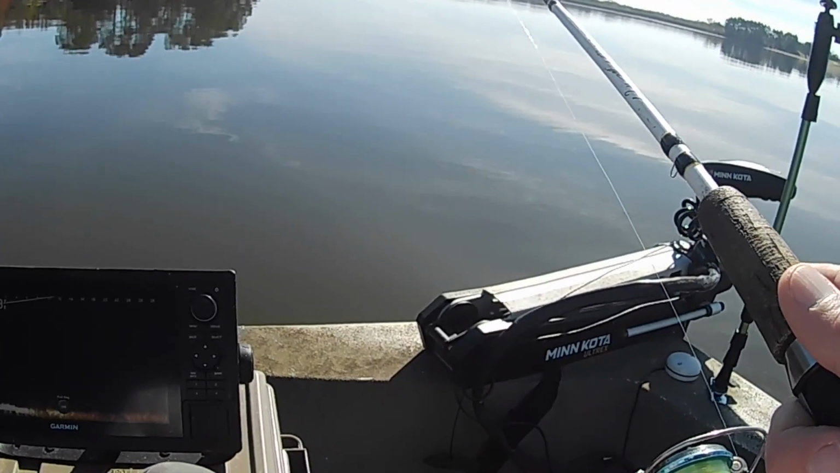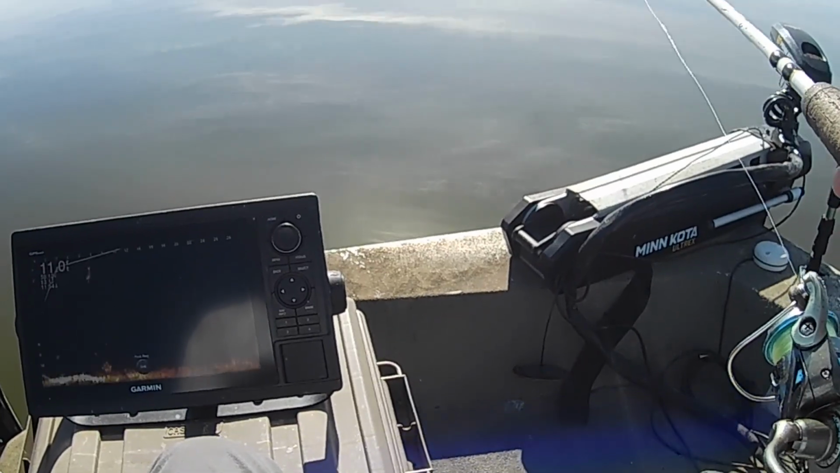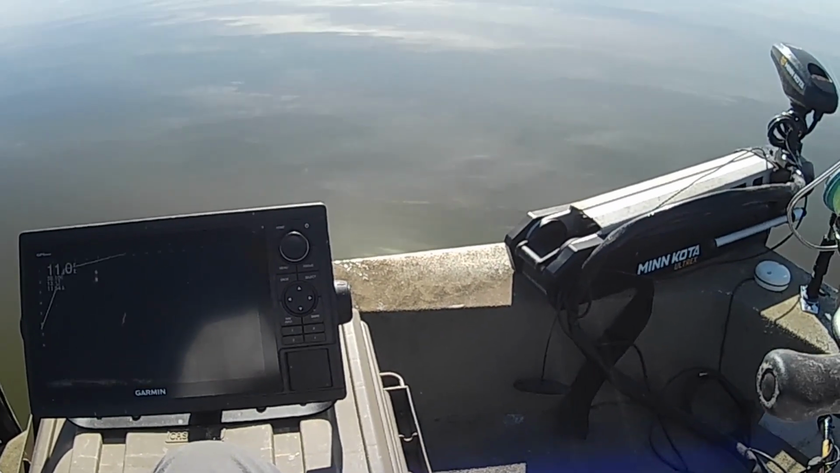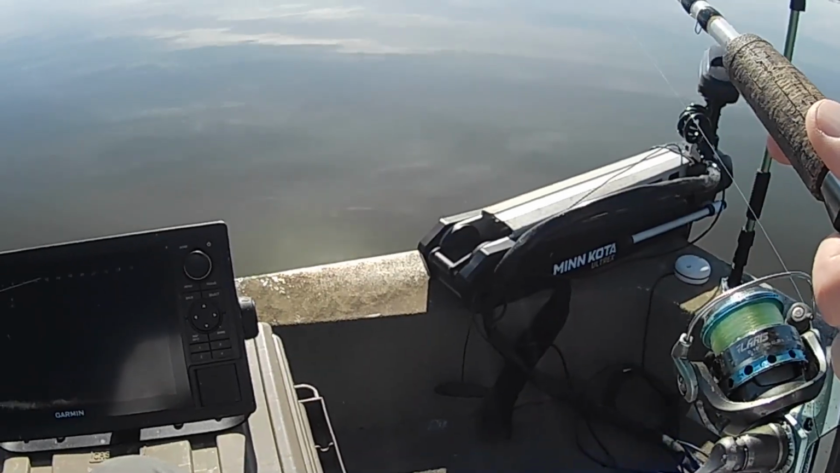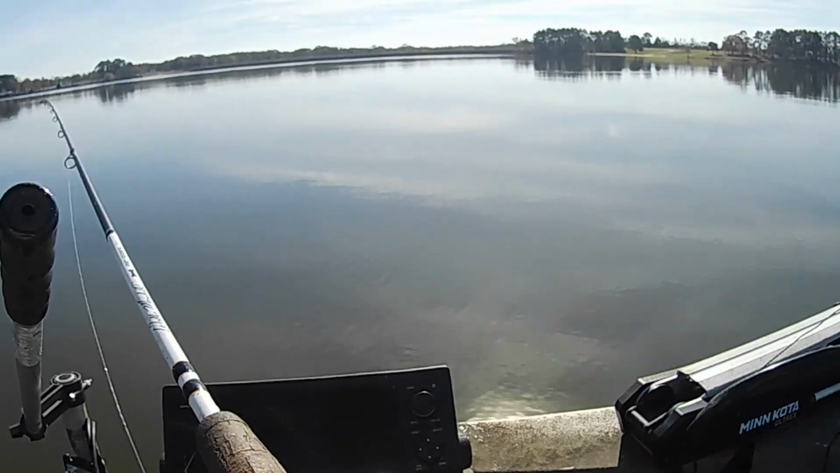Like I said, I'm going to start out in this shallower water. There's a lot of activity around. This bait may not be big enough. These shad look pretty big. This is just an 1/8 ounce jig that I've got on here, and a little small profile.